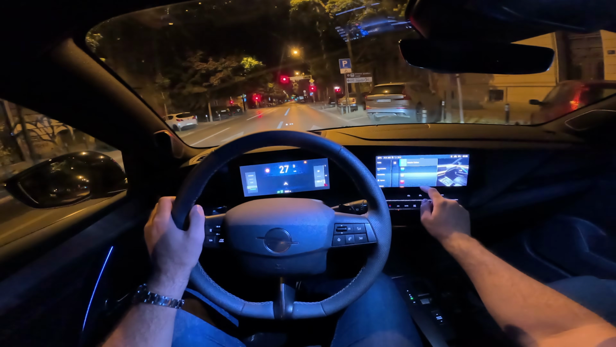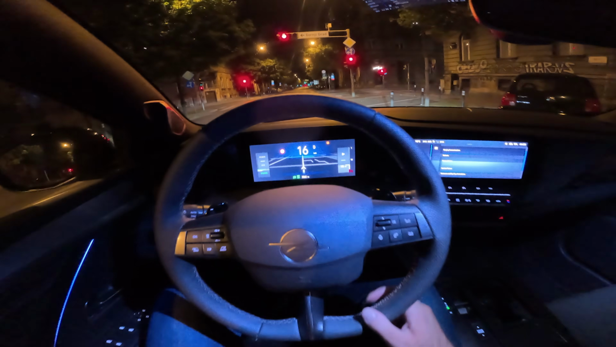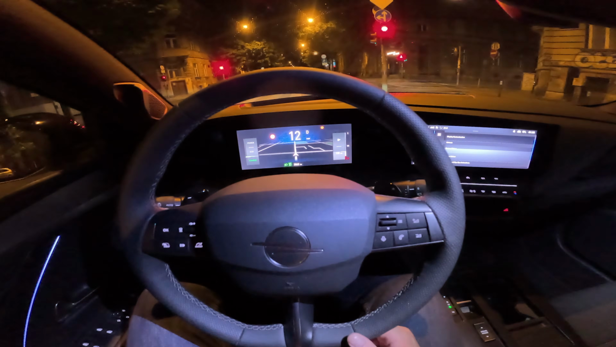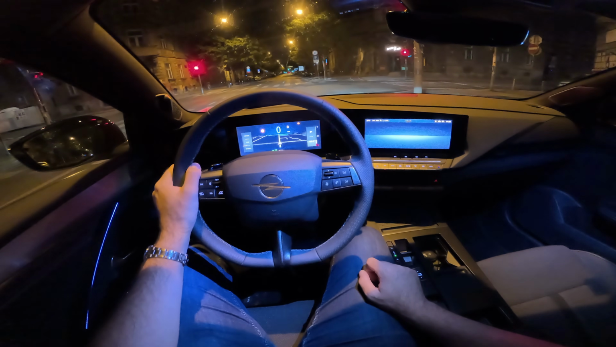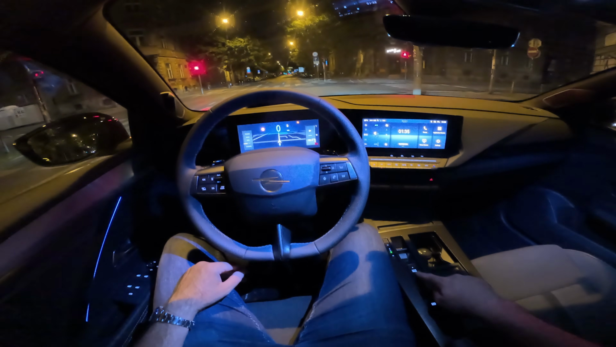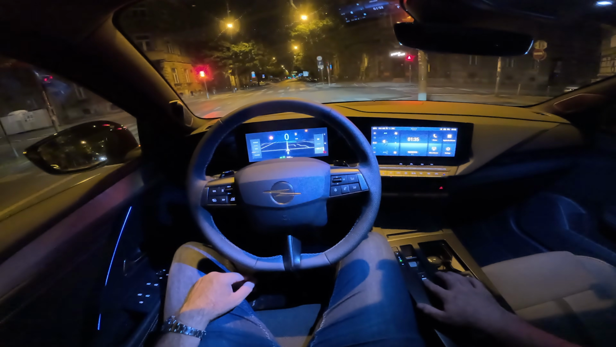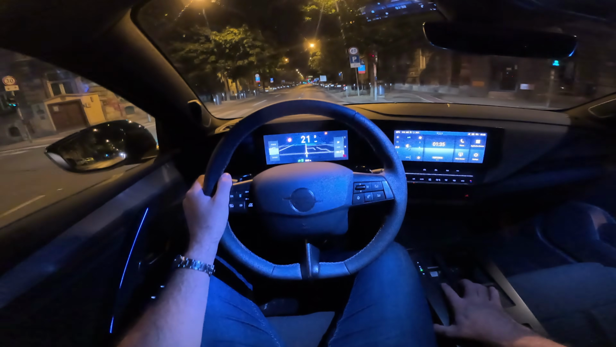You can also change the screen colors, and we have this map view in front of us, also one of the options. Now there are different drive modes available. Drive mode selector is located here, so it's easy to switch between different driving modes.